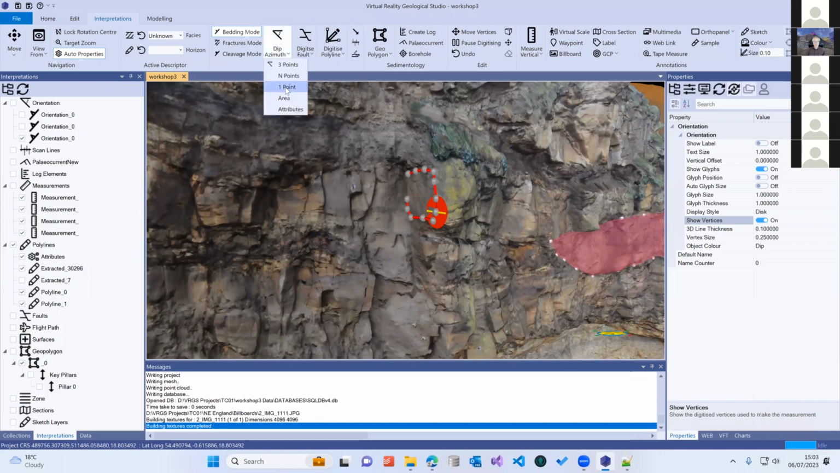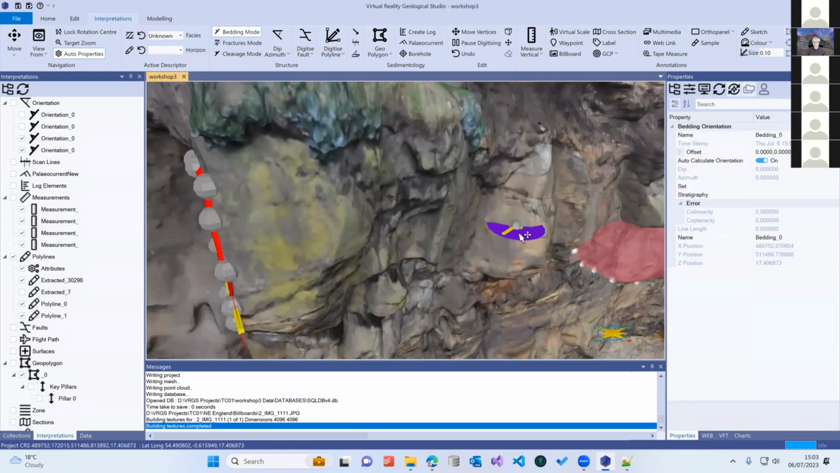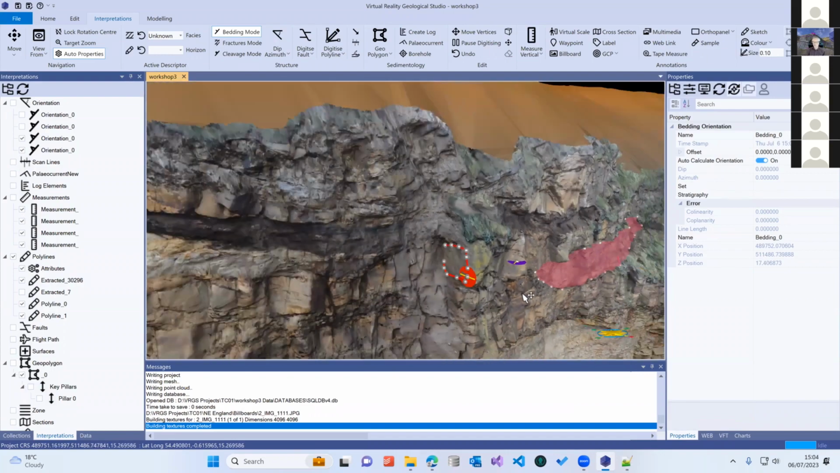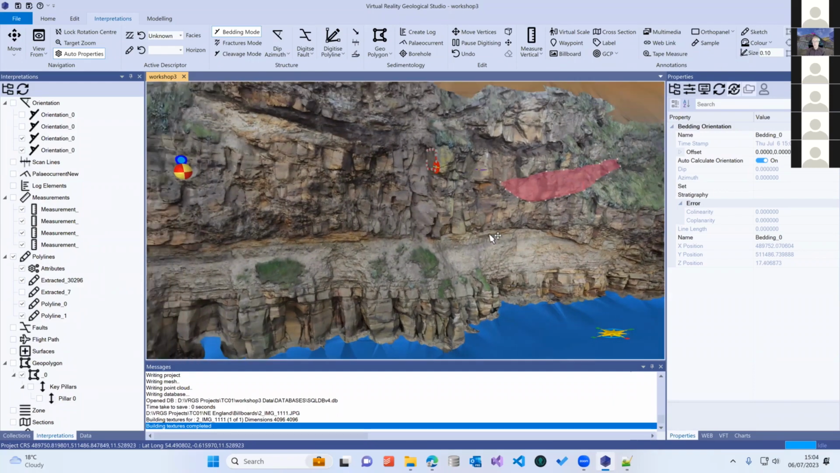We can also use a 1 point, and that's quite useful when we're working with field data. We can just add in a field measurement. If we know where it is, we can click on it and we can add in a field measurement. So there's a dip of 0, 0 that I've just added in. Right, okay, so that is our basic interpretation tools.